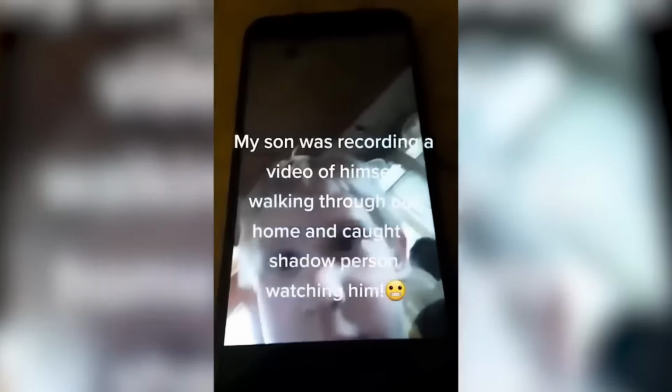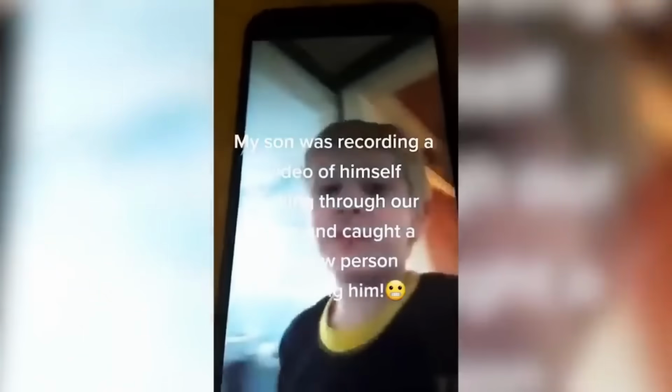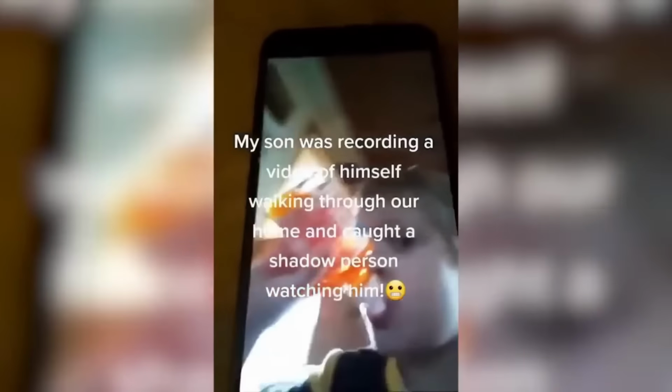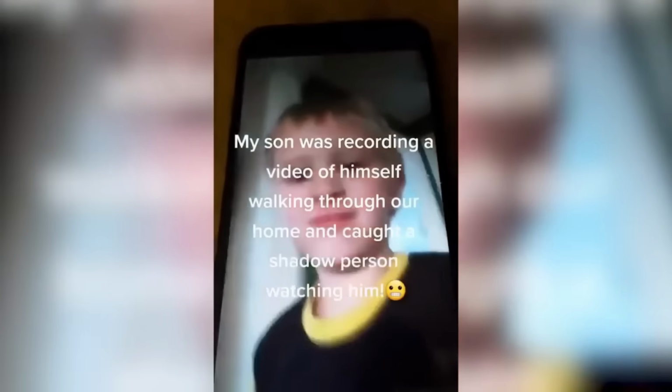A mother posted a video on Facebook explaining that while she was out grocery shopping, her son had taken her phone and recorded himself. The intention was simply to capture some fun moments, but the video ended up revealing something deeply unsettling. In the video, the child is seen happily recording himself. However, as he moves through the hallway and into a room, something truly strange appears.